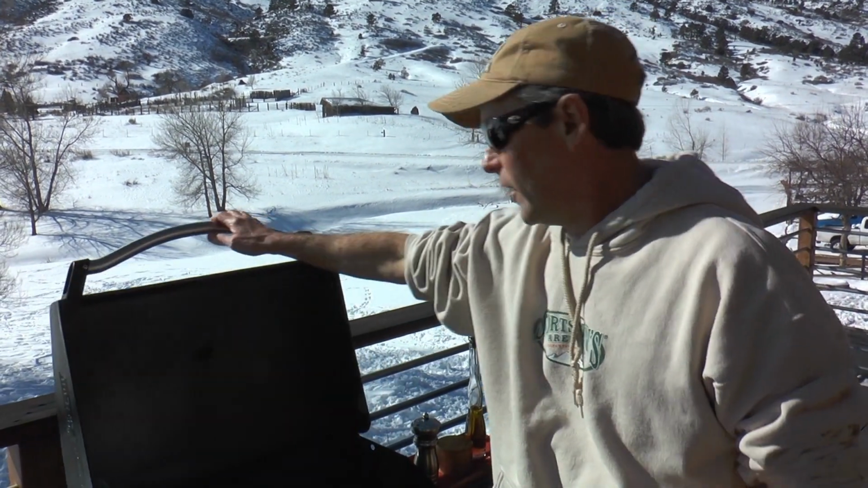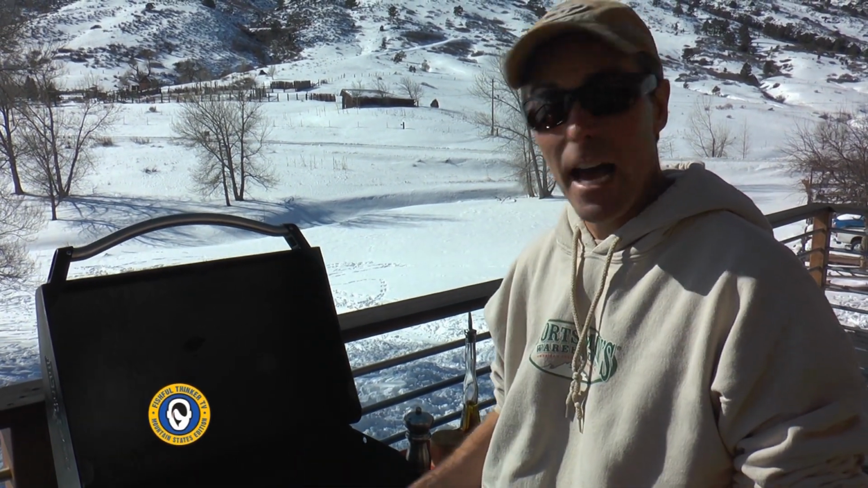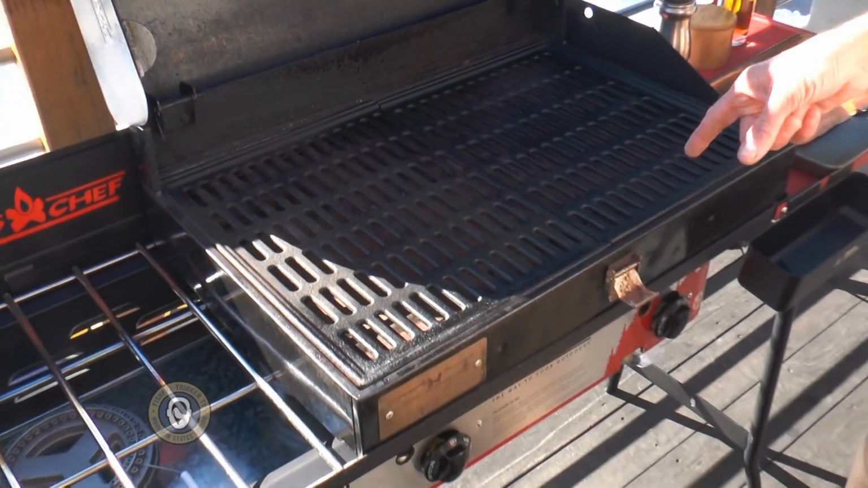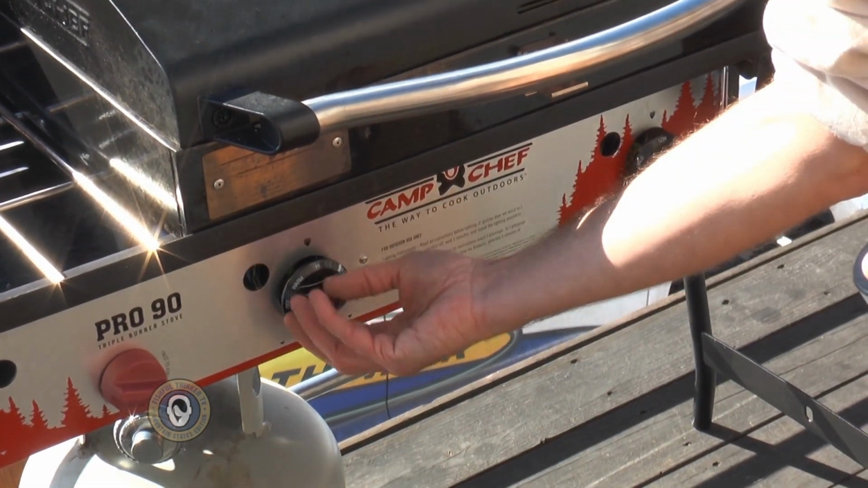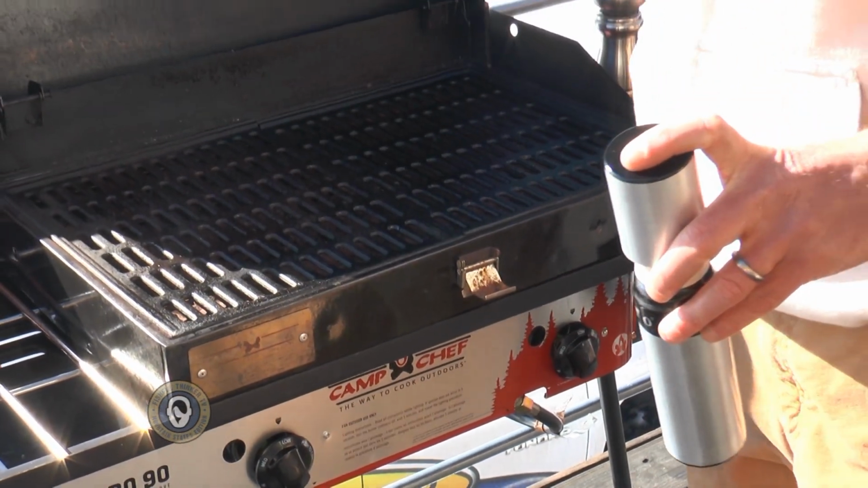This grill box that Camp Chef produces is very heavily used. This is several years old at this point. I cook on it on a regular basis. It's one of my favorite tools. It gets screaming hot really fast. It's got 60,000 BTUs between the two burners underneath there. So when I turn this on, it's going to get hot. And we'll fire it up, and you can hear them, both of them lit, and I'm going to turn them down to low and just let that thing slowly start coming up to temperature. This will get so hot so fast.